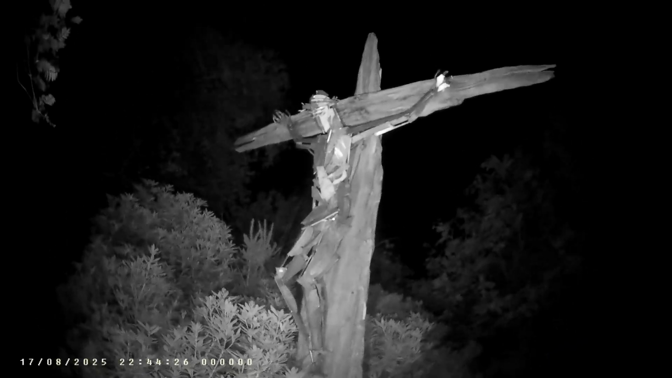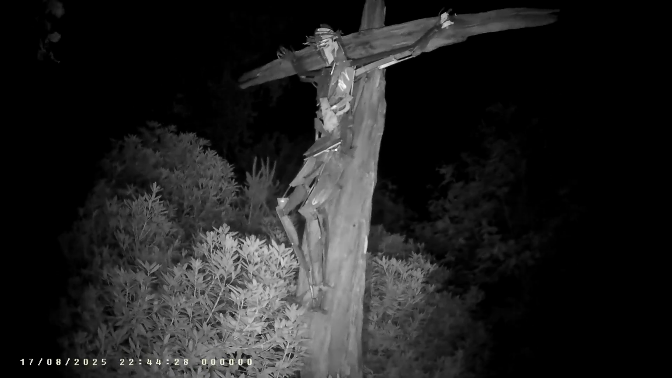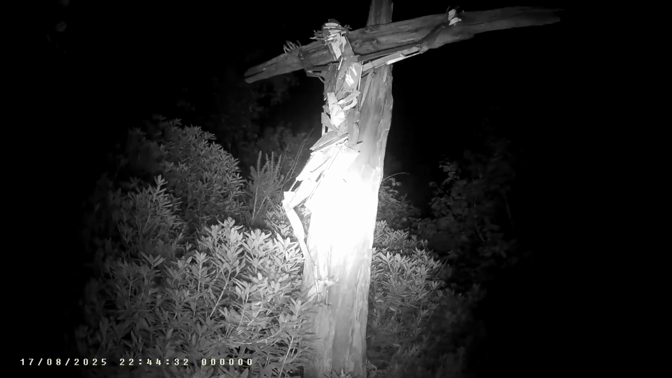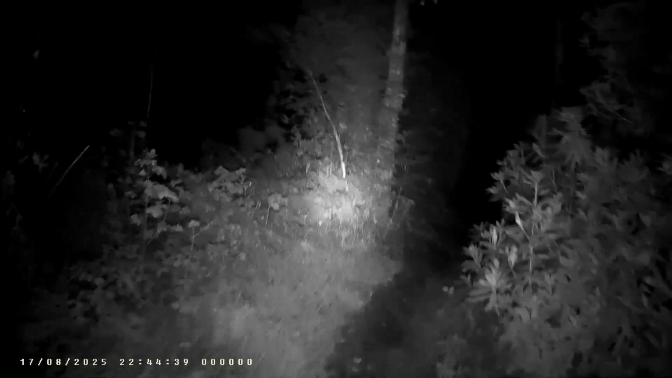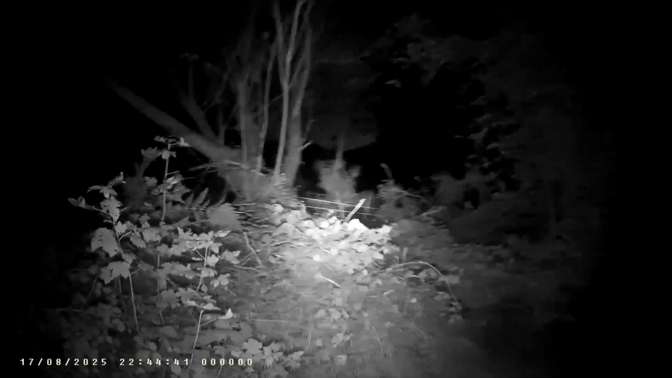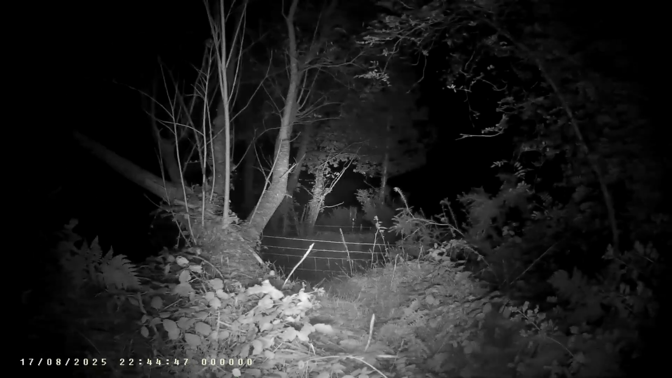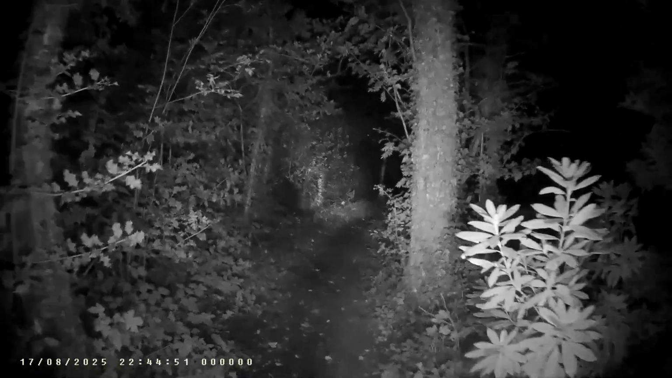See, when I turn off my spotlight, the light widens out. Now, there is a field in there. There's a road there, and then there's a field. Maybe that's where the cough came from, because cows sometimes do cough.